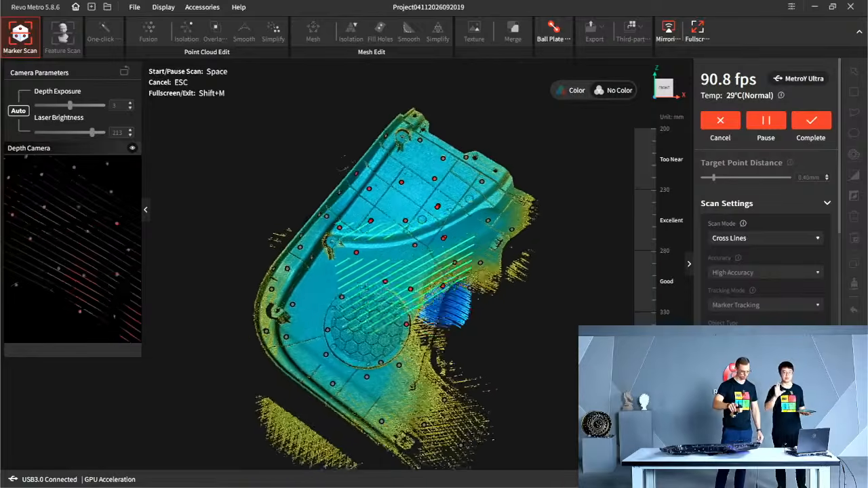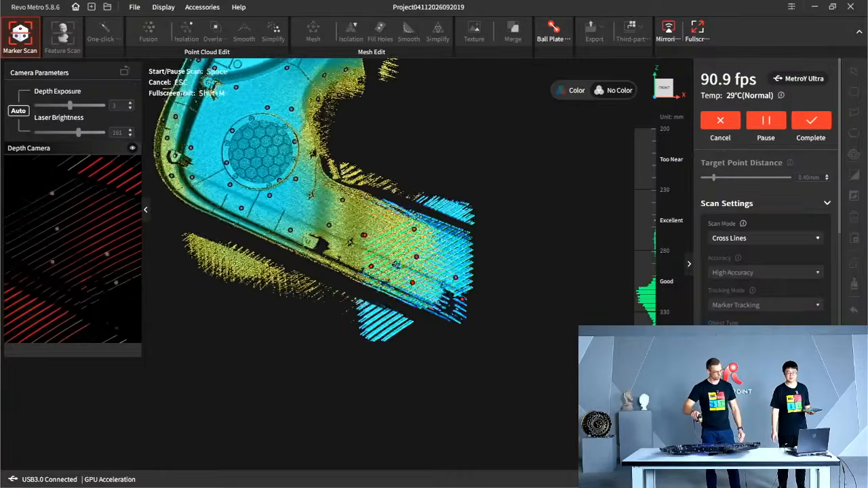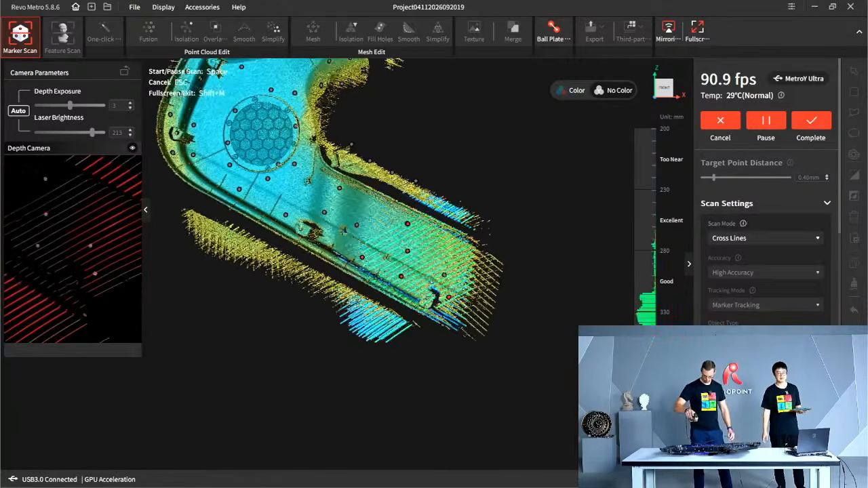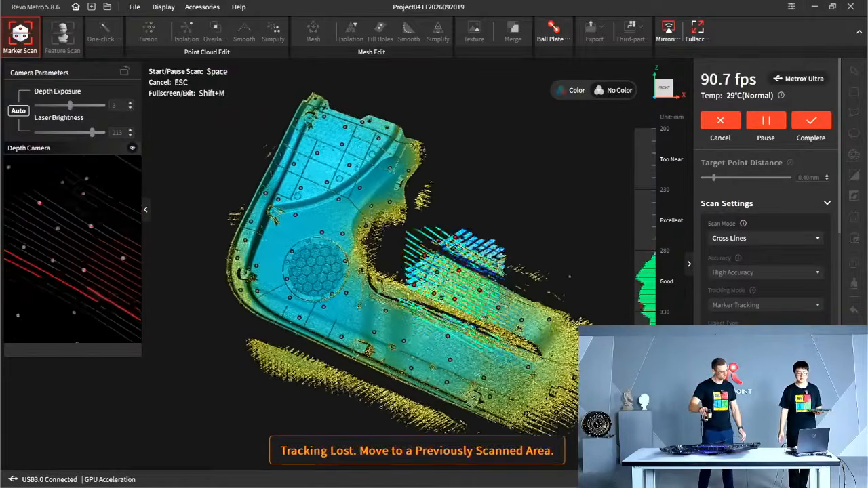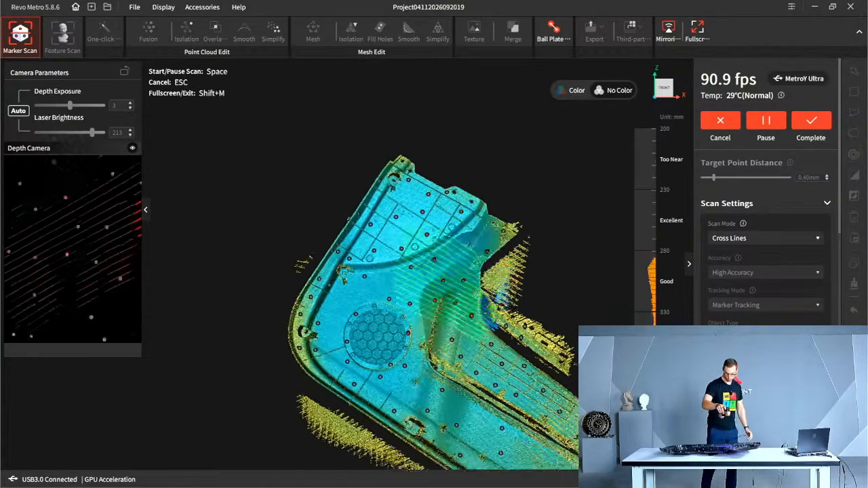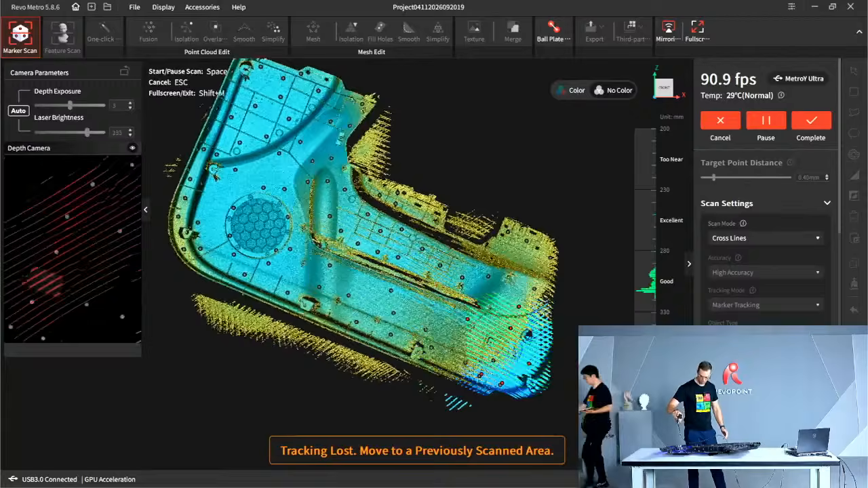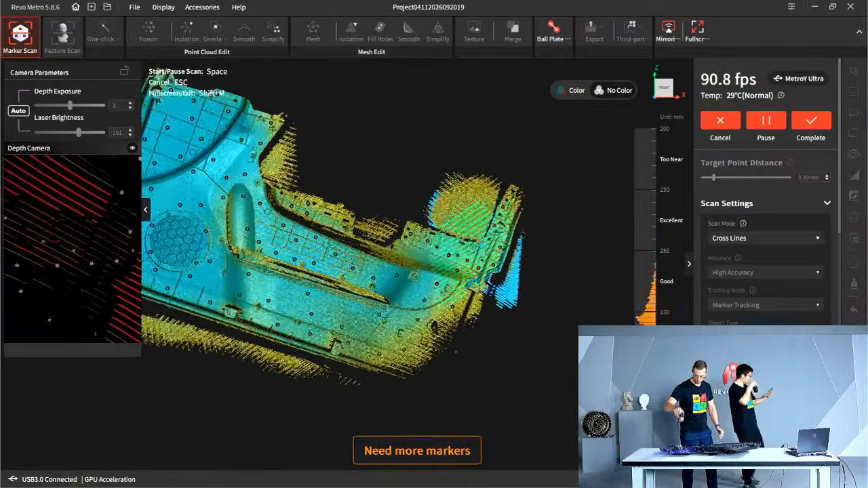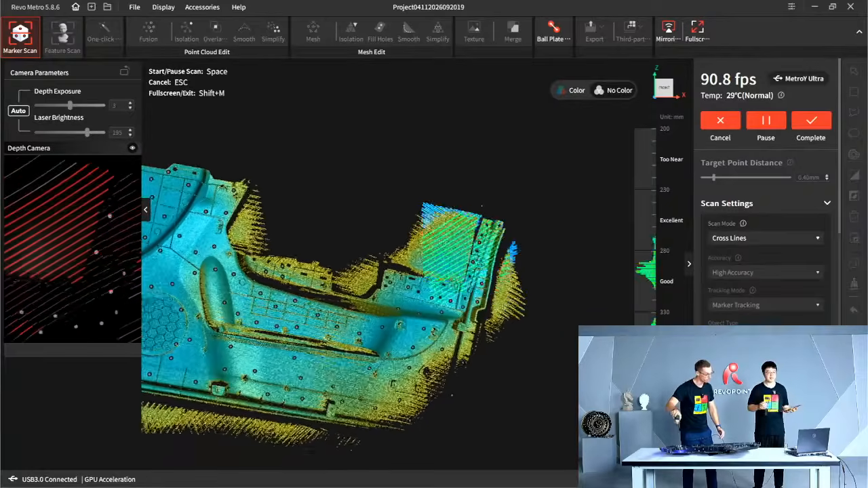That's a huge difference when you're scanning a larger item like this. And of course, if it ever does lose tracking, which I have a few times, it just gets right back on track right away.